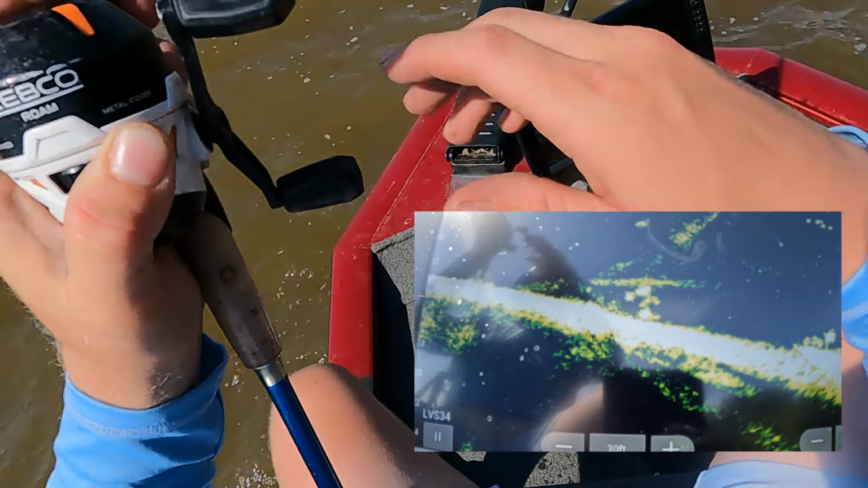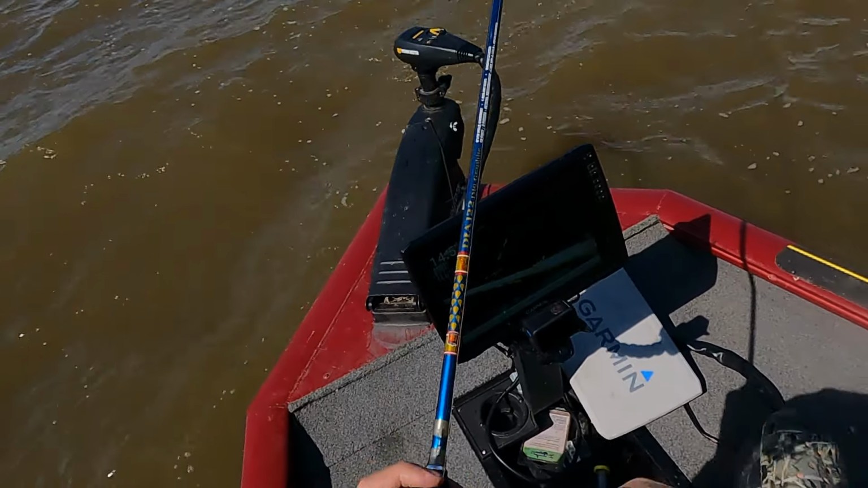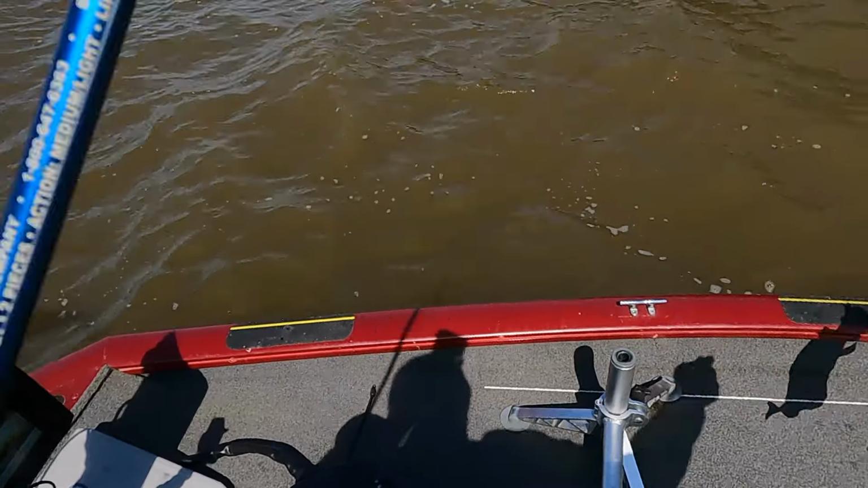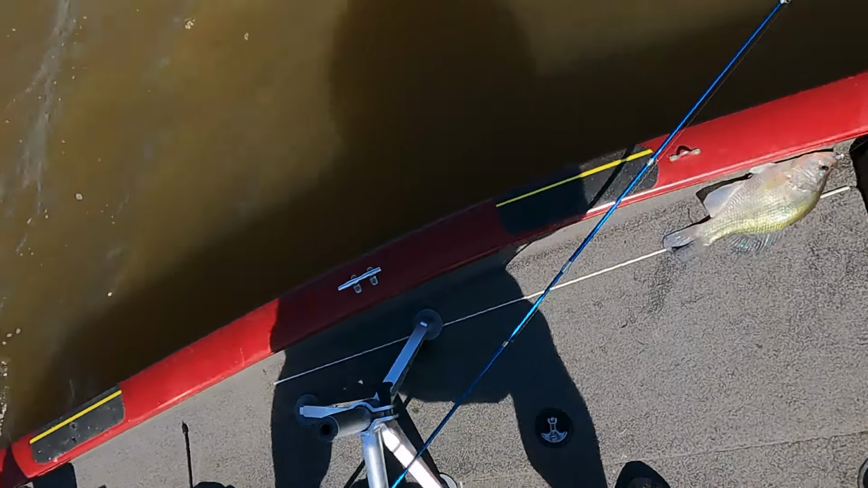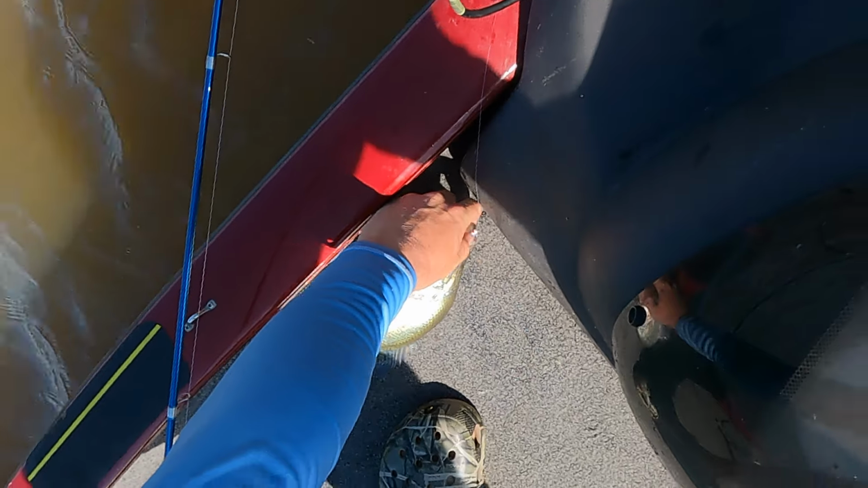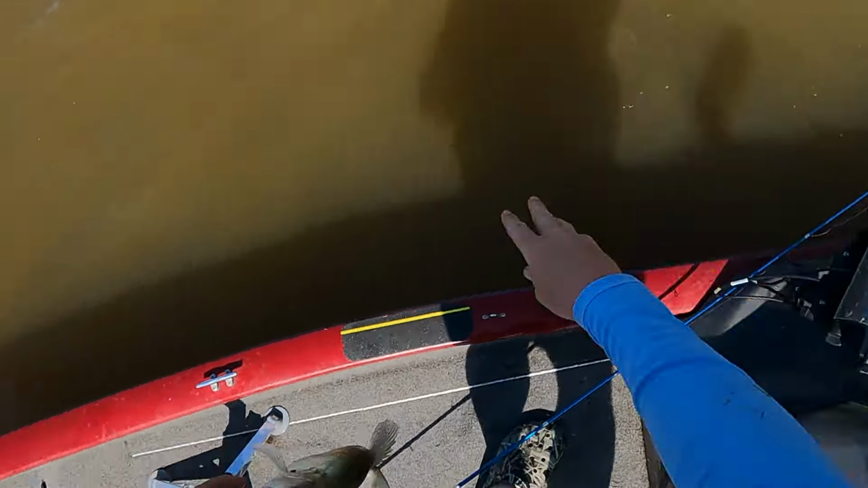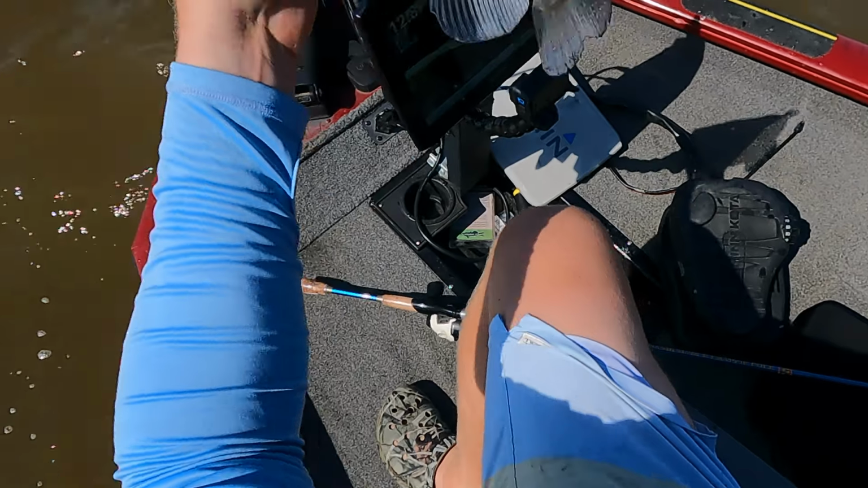Oh yeah, good one. Good one here. Slab, a big crappie. Gosh dang. Dang, that's a big crappie. That's a nice one right there. Real nice. It's definitely the biggest one of the day.